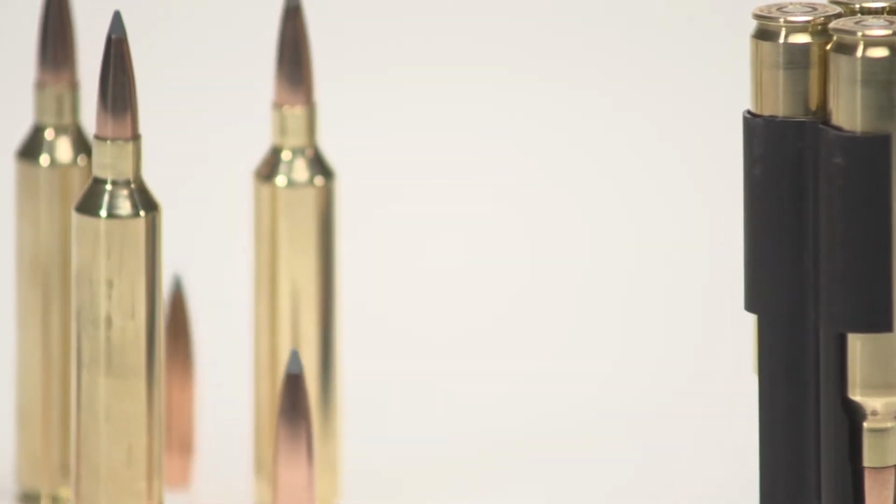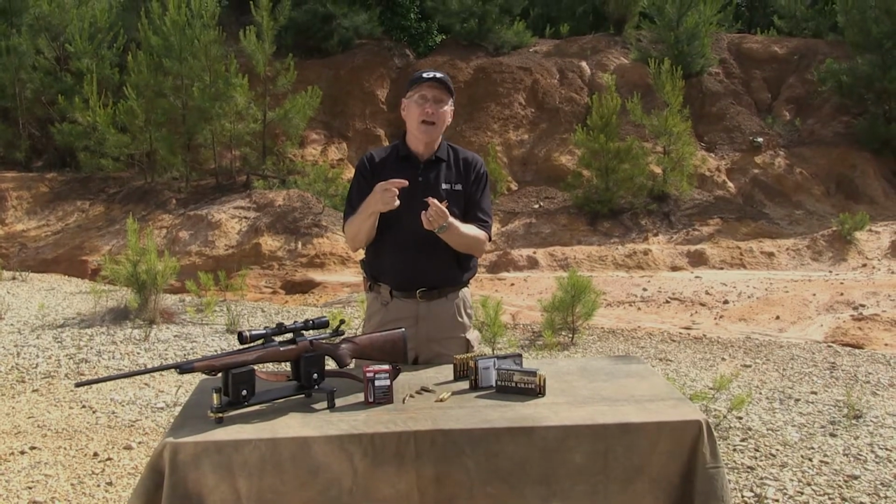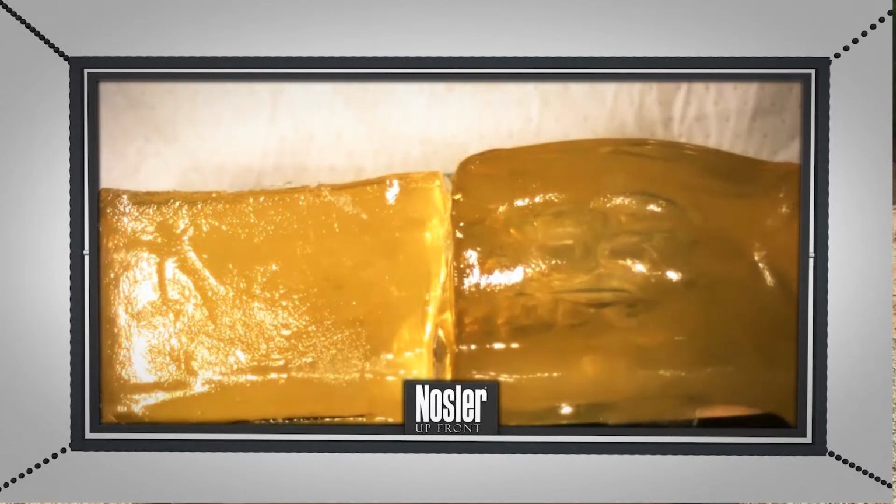A high sectional density is good because sectional density is how long a bullet is relative to its diameter. A higher sectional density means it's going to penetrate further in a game animal, hit the vitals, do exactly what it is you're trying to get it to do.